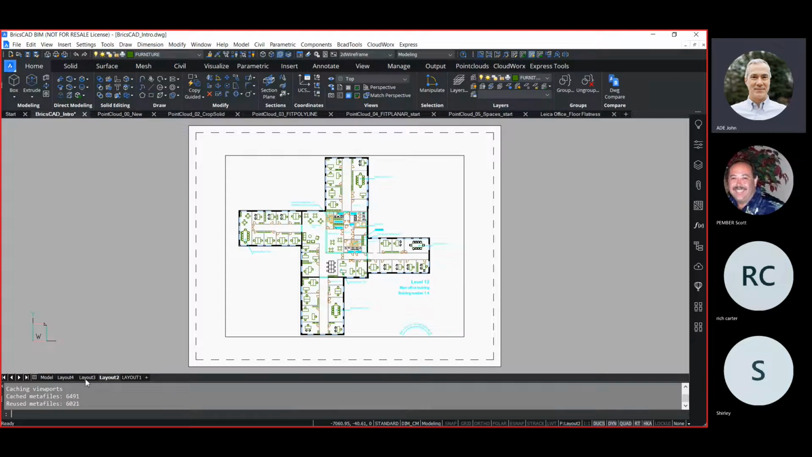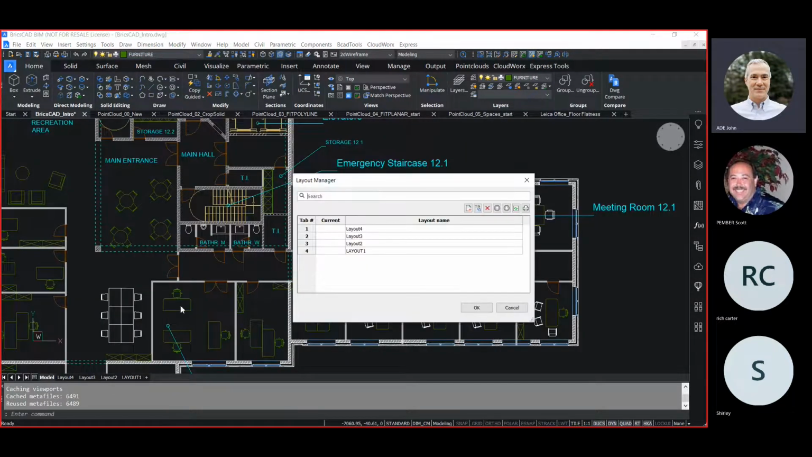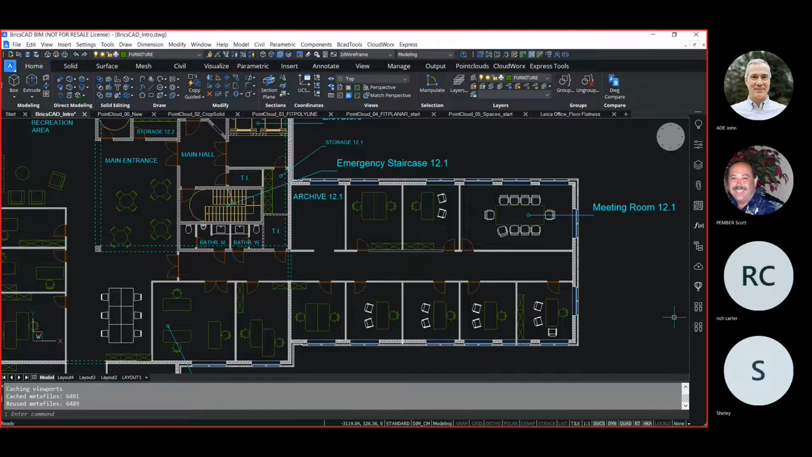We have something unique called the Layout Manager. The Layout Manager gives you a central interface for managing your layouts. You can rename them, you can reorganize them, you can copy them, create them, and delete them here, and you can publish them from here. And of course, we have a status bar at the bottom that gives you access to settings and turning off and on various features like e-snaps and snap tracking.